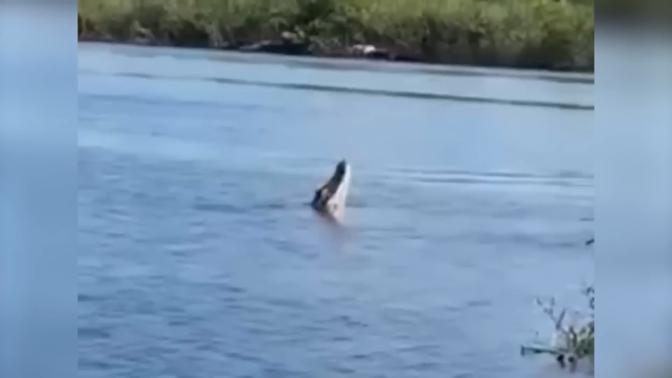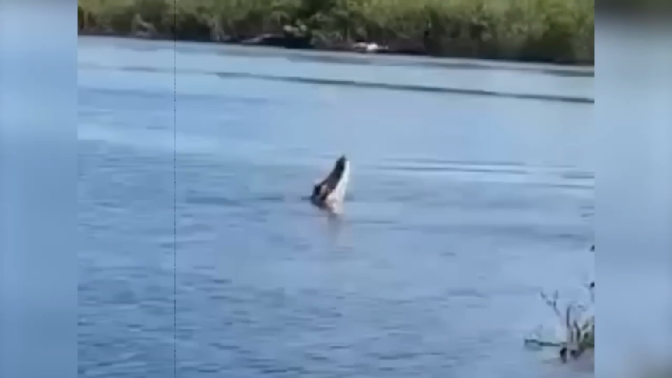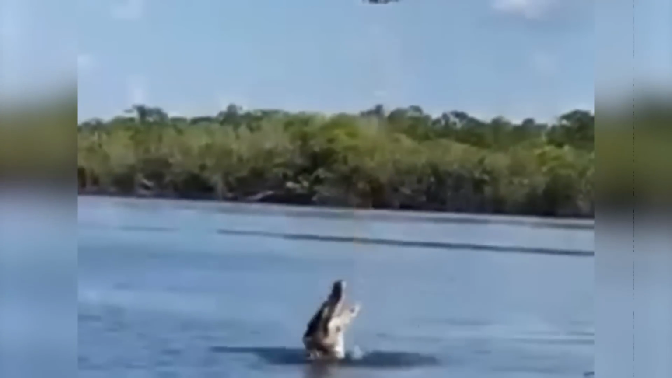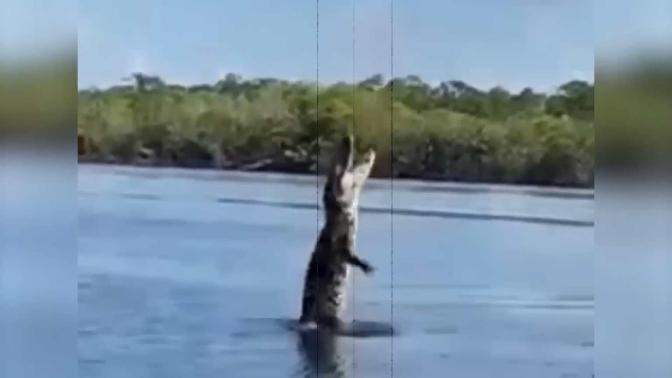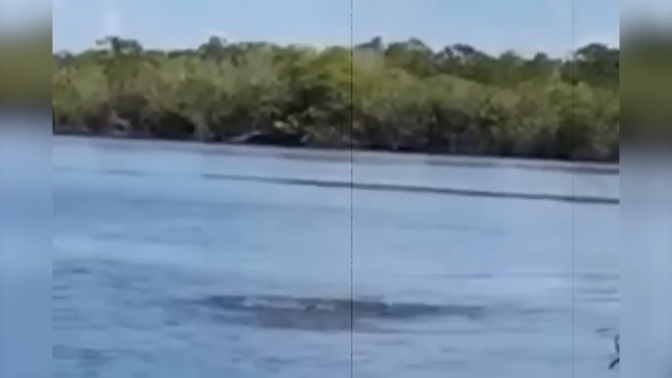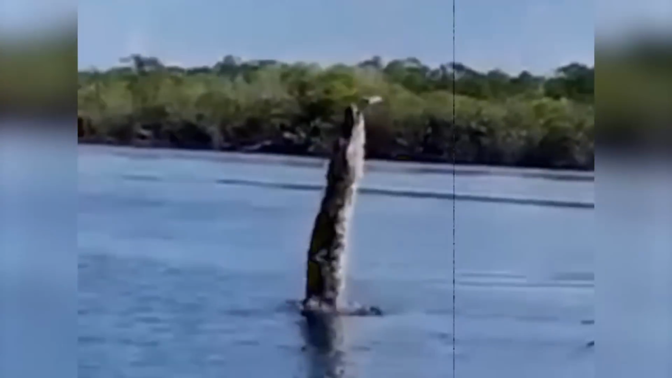To everyone's surprise, the alligator lunges out of the water like a whale, attempting to snatch the drone. Fortunately, the skilled drone operator swiftly pulled back just in time. After missing its target, the alligator retreats back into the water. Prior to this video, I believed climbing a tree would keep me safe from an alligator attack. However, watching this footage, I now realize there might be no truly secure place from this formidable creature.